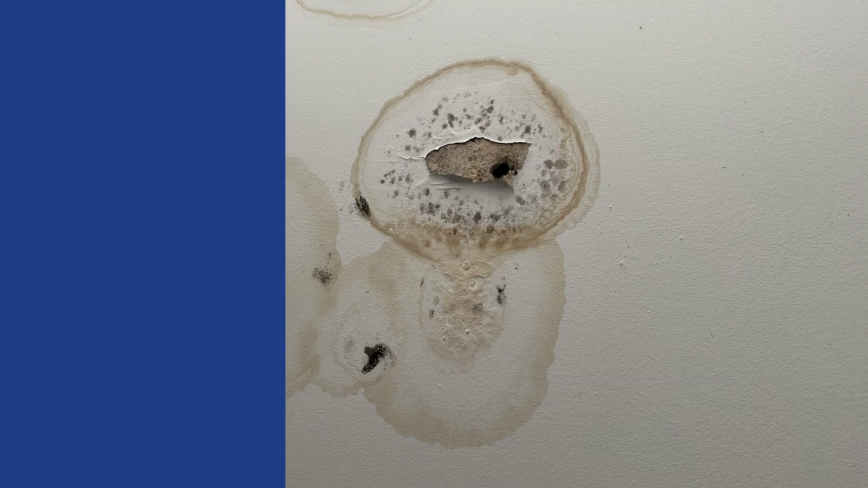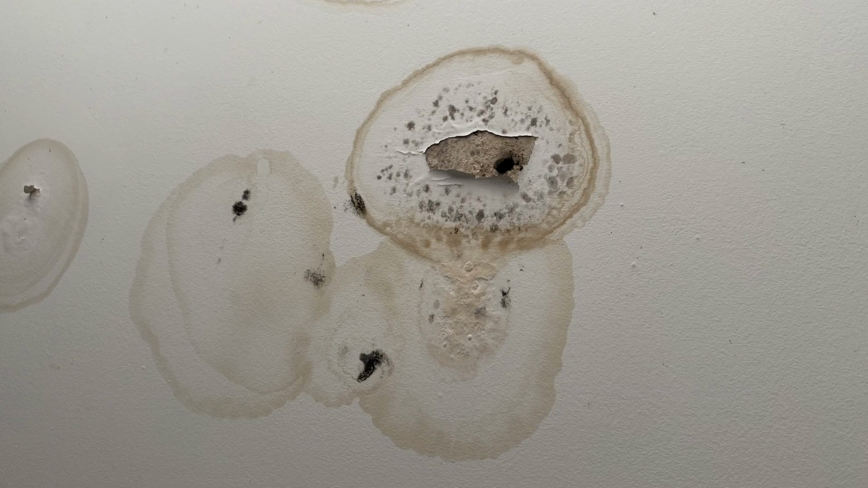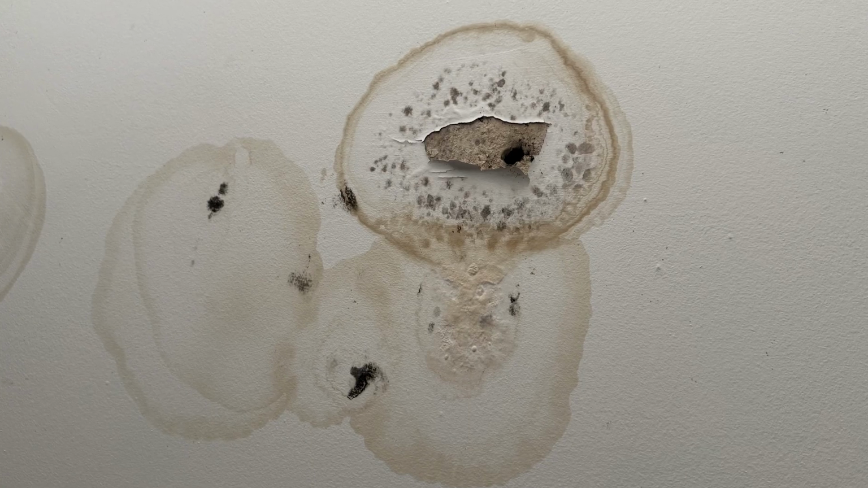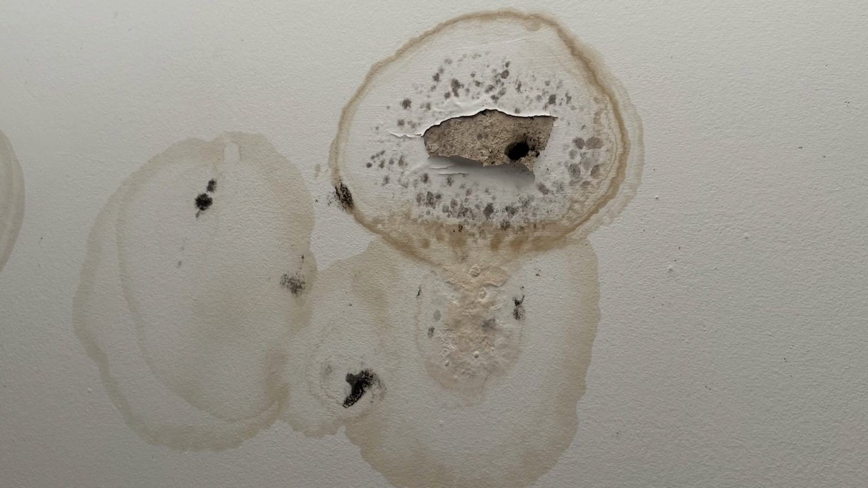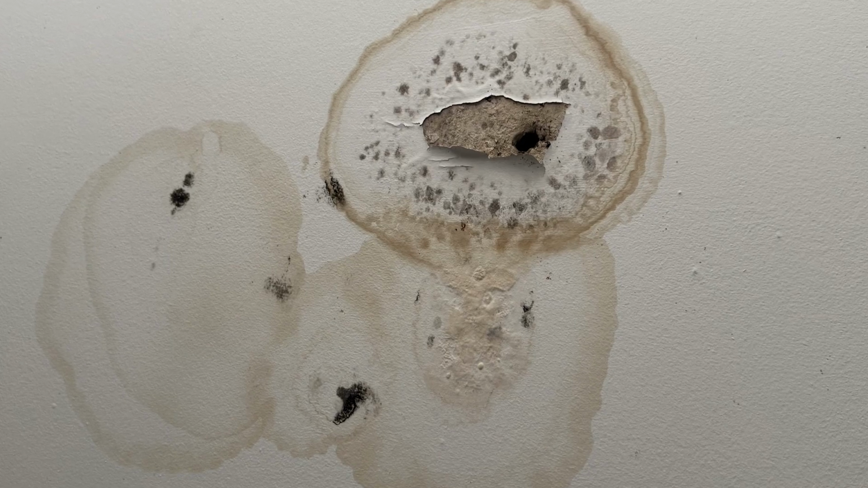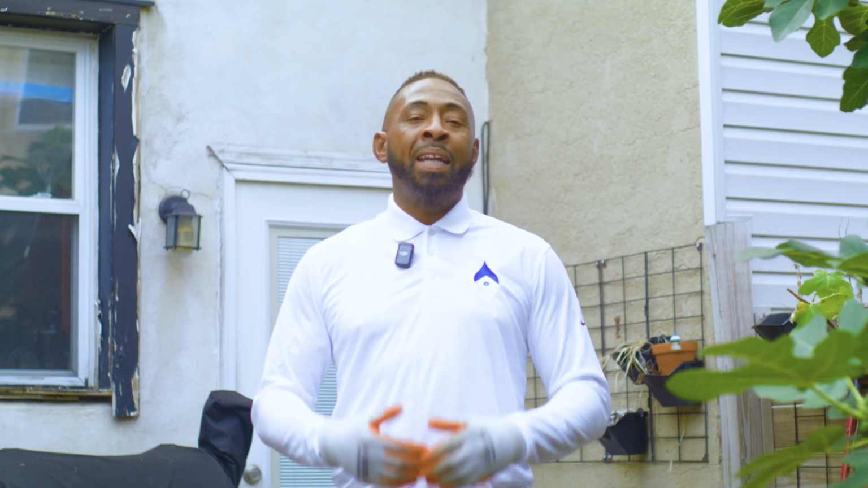So we received a call from our client that they were experiencing a health concern in the kitchen of their property. They were noticing black mold spores that were developing throughout the ceiling area. They contacted us to perform a partial inspection on the rear envelope of their home to determine why this issue is occurring. We were able to perform an interior thermal imaging inspection using FLIR technology that was able to locate